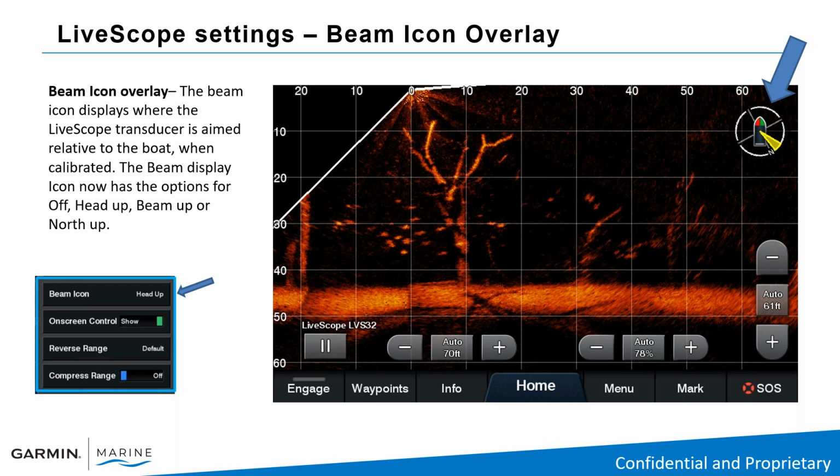So originally when I mounted my first LiveScope, I had it on the trolling motor. I was constantly looking at the head of that trolling motor to see which way my transducer was pointing until I did the calibration and I got the beam icon. Now I can look at the chart plotter. I don't have to take my head up. I can see exactly where I'm going with that transducer, which way it's pointing, and I can make my cast.